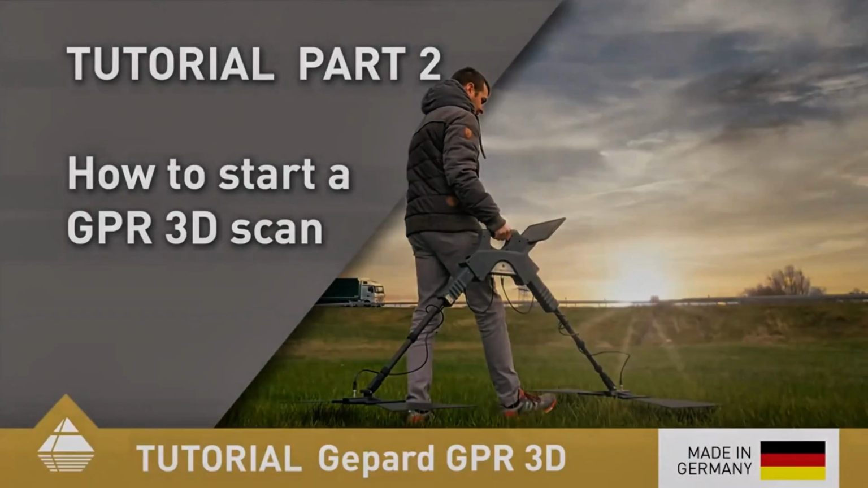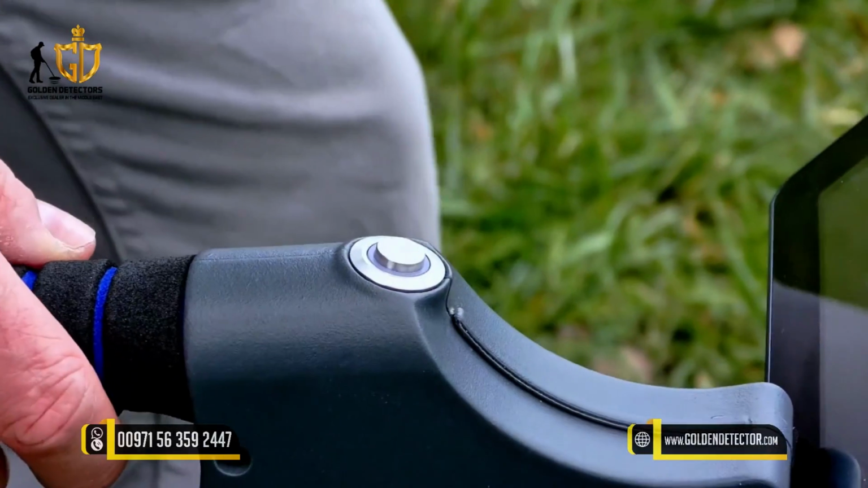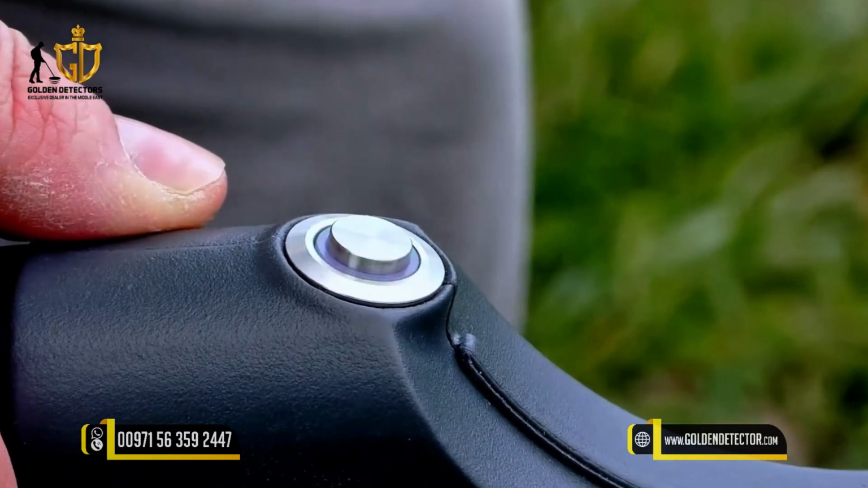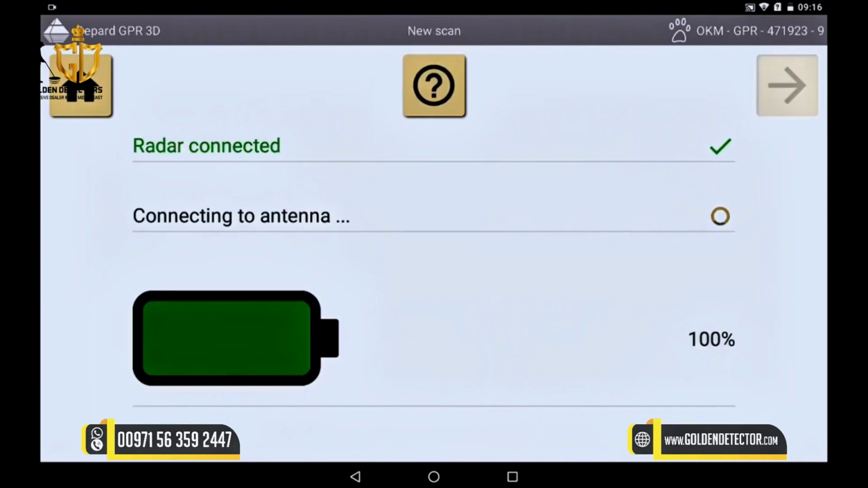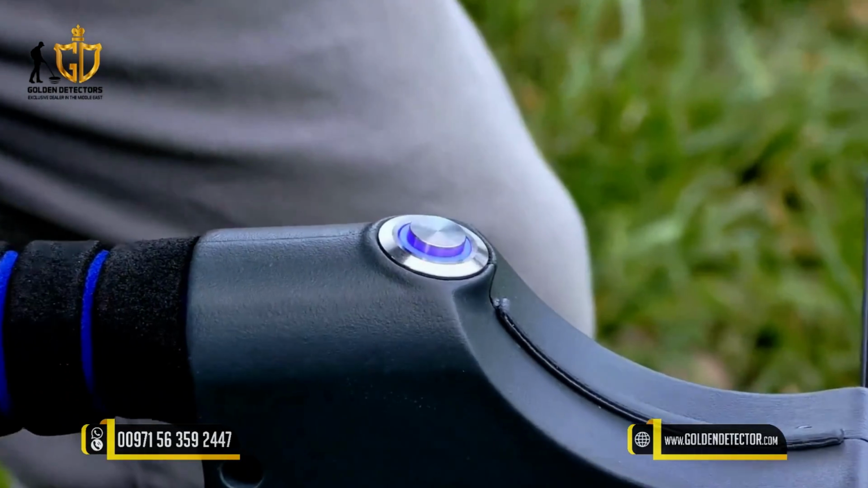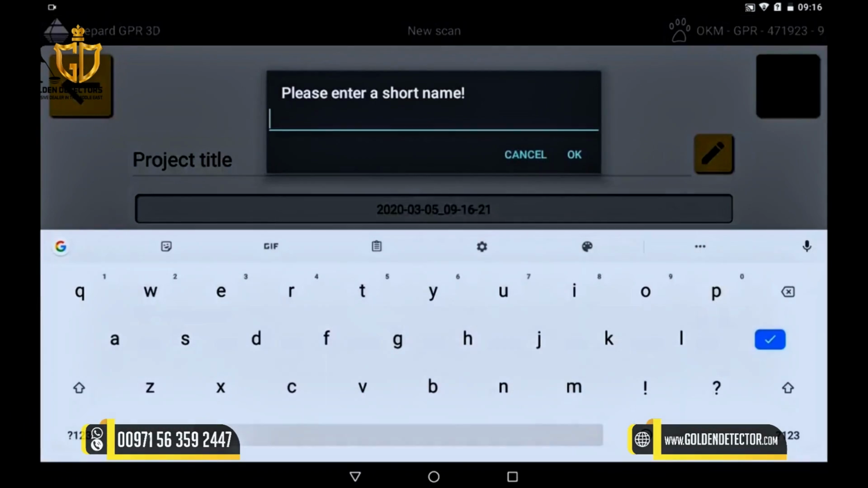To start your GPR measurement, you open the OKM GPR app on the tablet and start your GPR with the power button. If the light is now constantly on, the connection to the tablet is established. You now open a new scan and see that the antennas and the radar are already connected. Via the upper right arrow you continue and activate the integrated GPS. On the main unit you see that the green light turns blue, which means that you have a solid GPS signal. Confirm with the right button and give the scan a unique name to identify it later.